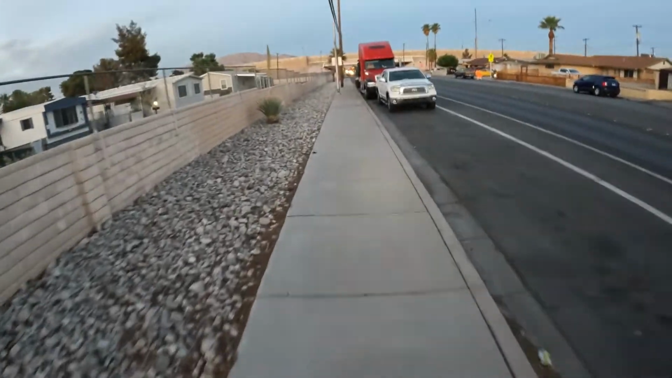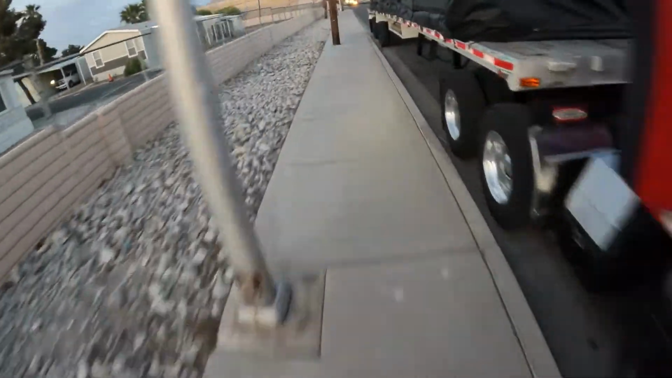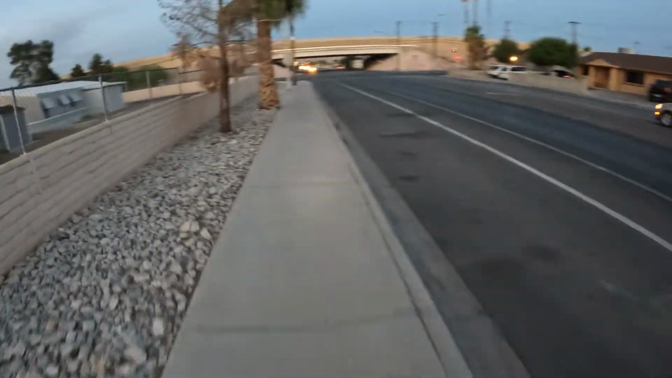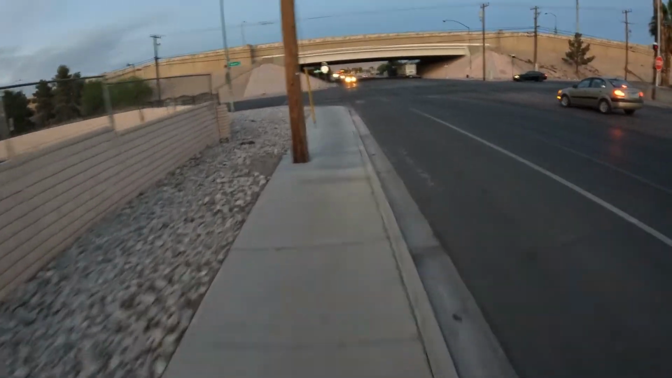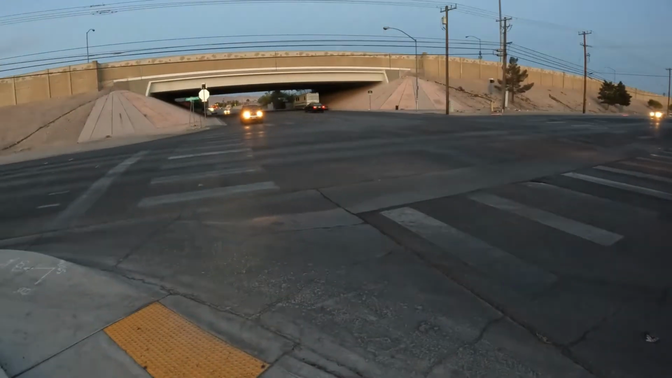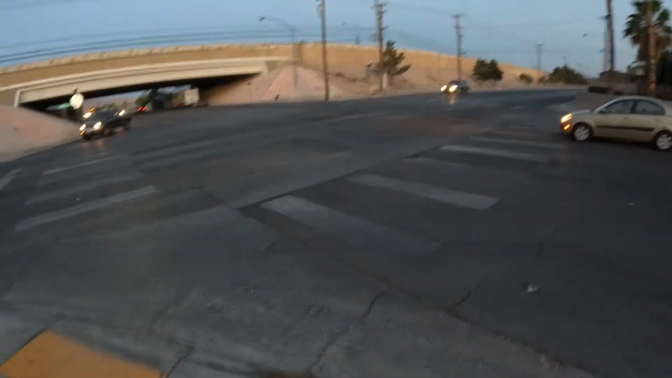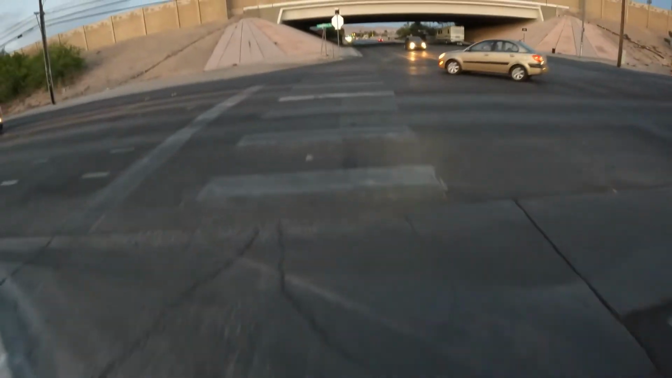Oh man, I hit the GoPro on the handlebars. I put it in wide view this time. I could go one more into super wide and you guys could really see a lot, but it's kind of like distorted and weird. So I'm still, go ahead. I'm still learning.